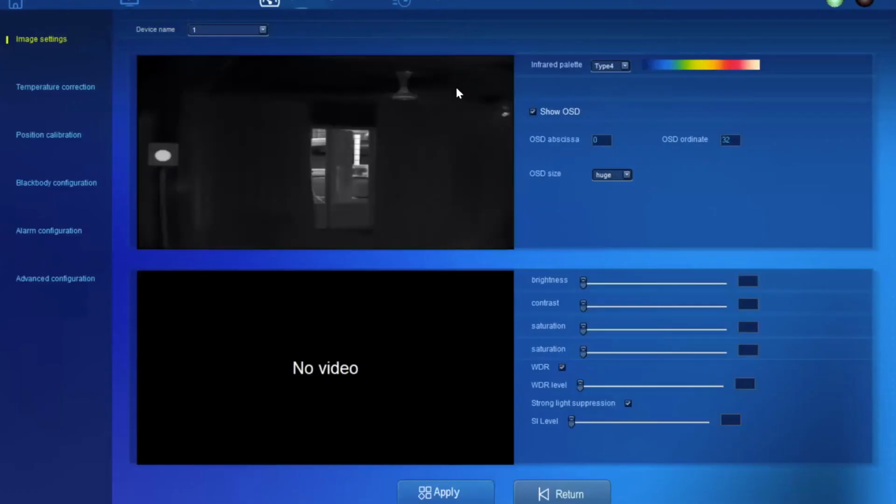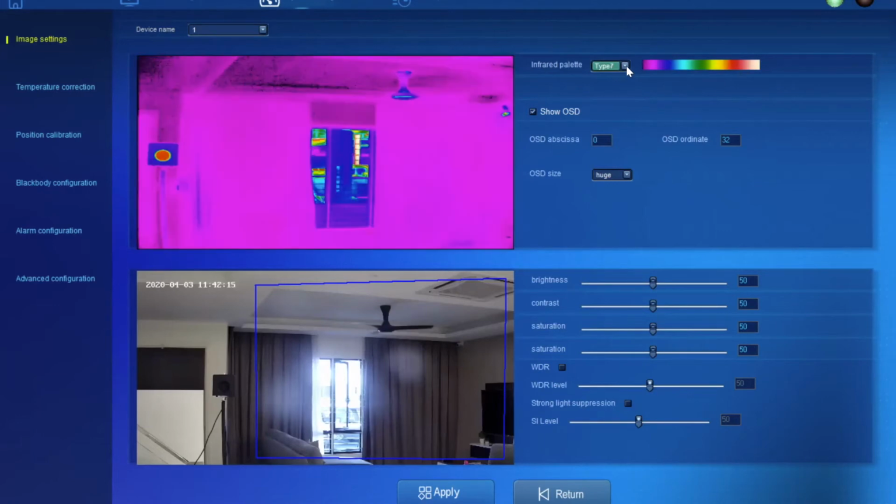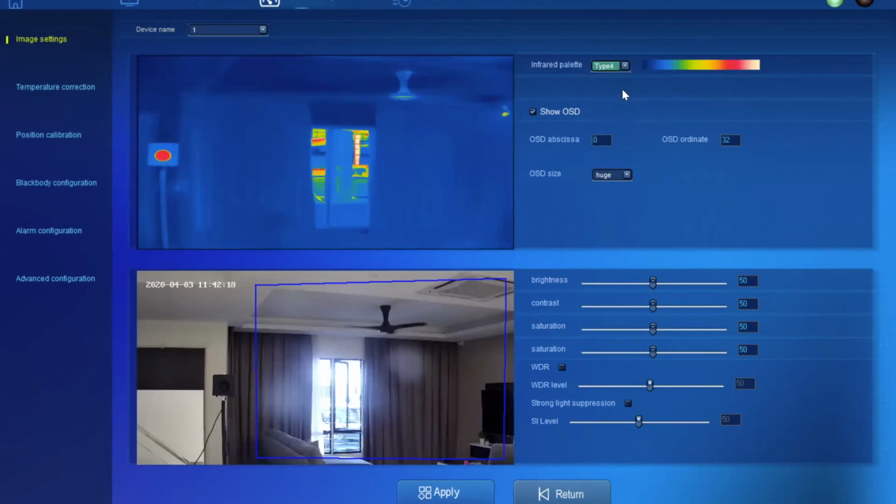System configurations. As you can see here, there's only 6 sub-menus. The first one is for you to change the color palettes. It depends on what type you want. Now we are using type 4. You can change it to type 7, whichever you feel is suitable for you. On the bottom side is where you fine tune brightness and contrast on the visual view camera. If part of the image has exposure to light and another part does not, you may need to enable WDR, wide dynamic range, so it will fine tune by itself.